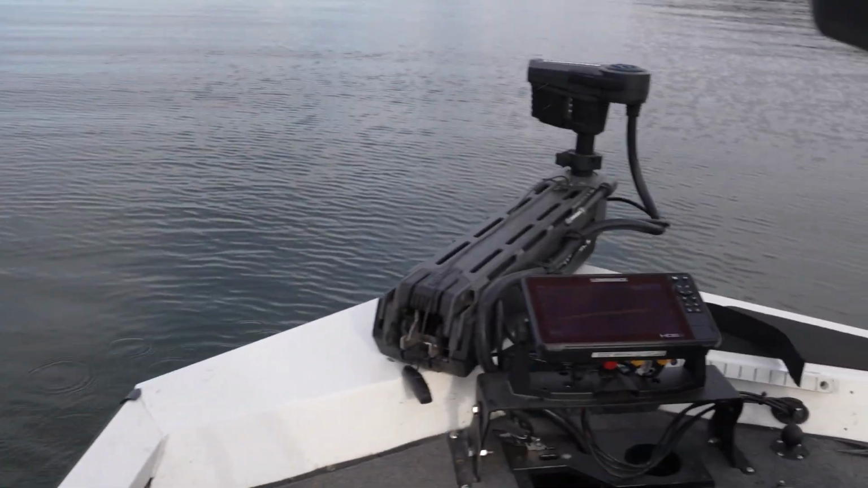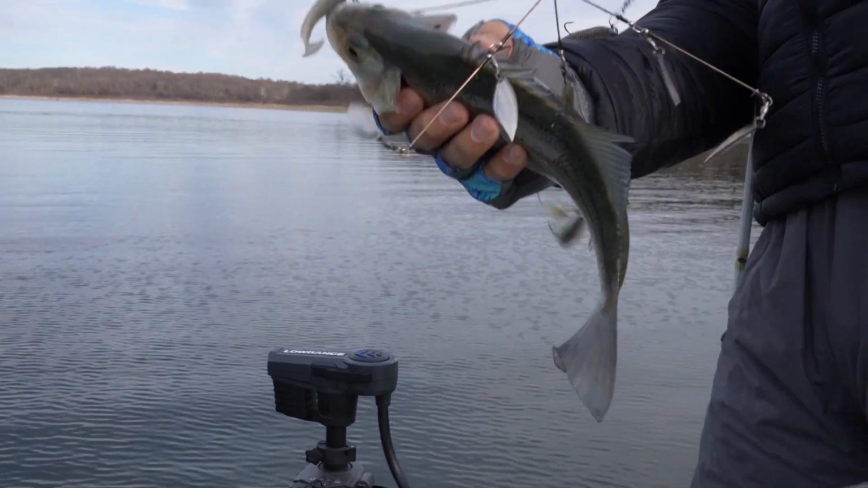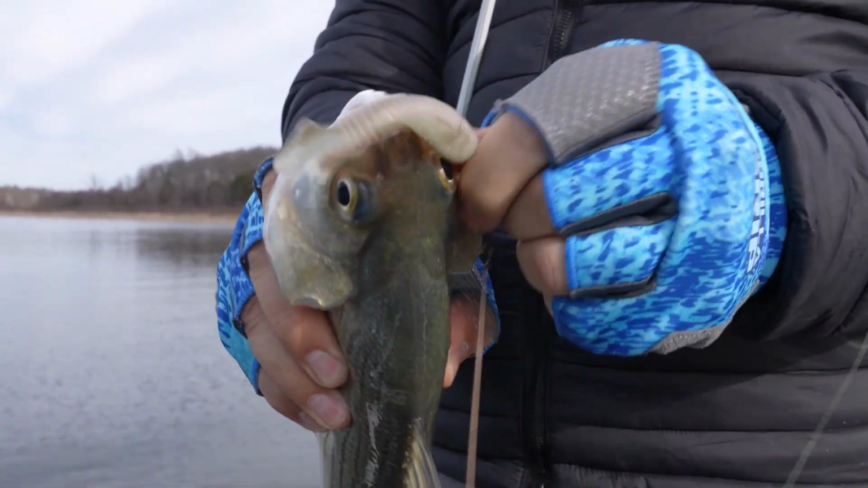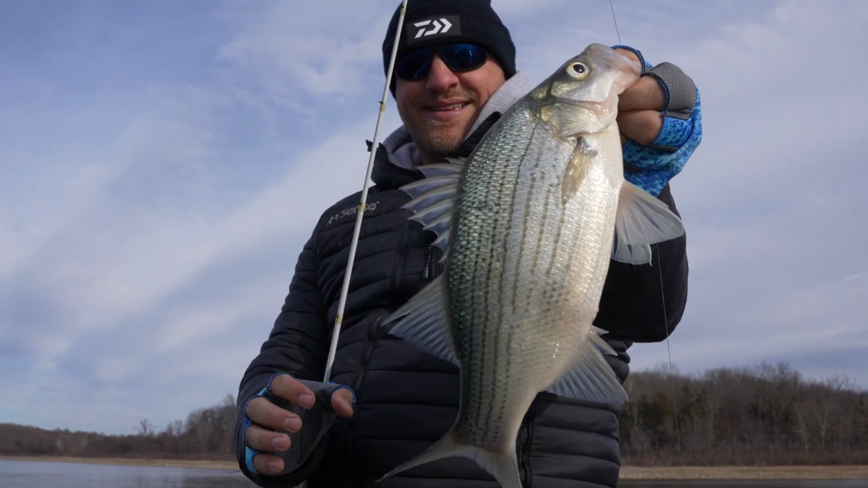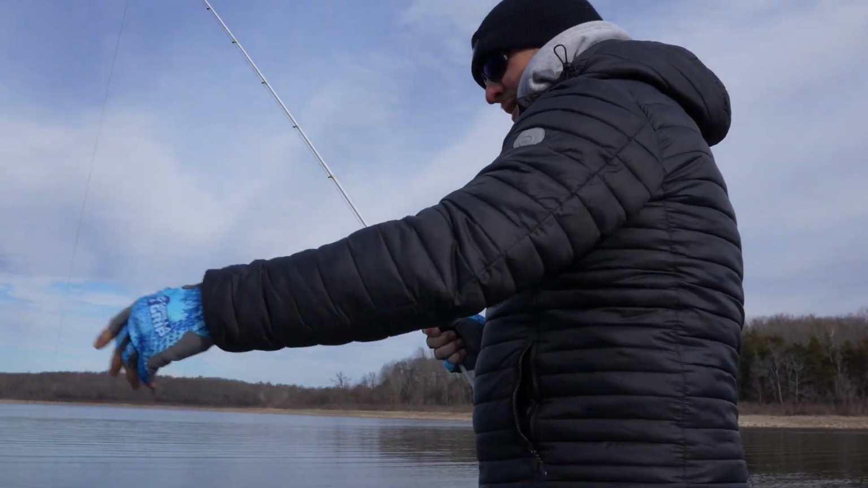A little better. Still not down there Arkansas size like Scott catches on the river down there, the White River. But nice nonetheless. They're tight-jawed today. We're going to go look for a little bigger than that. But man, fun. I could do this all day long.